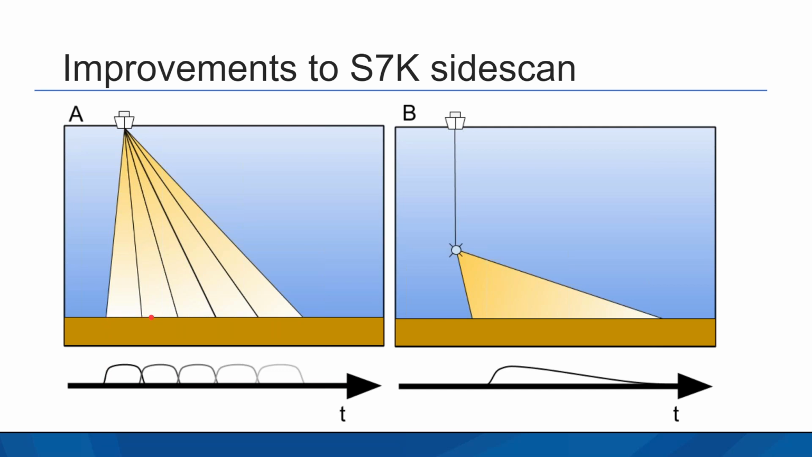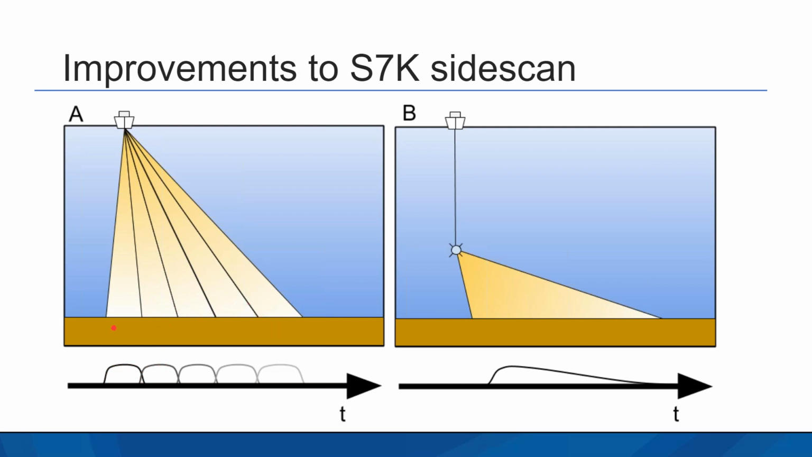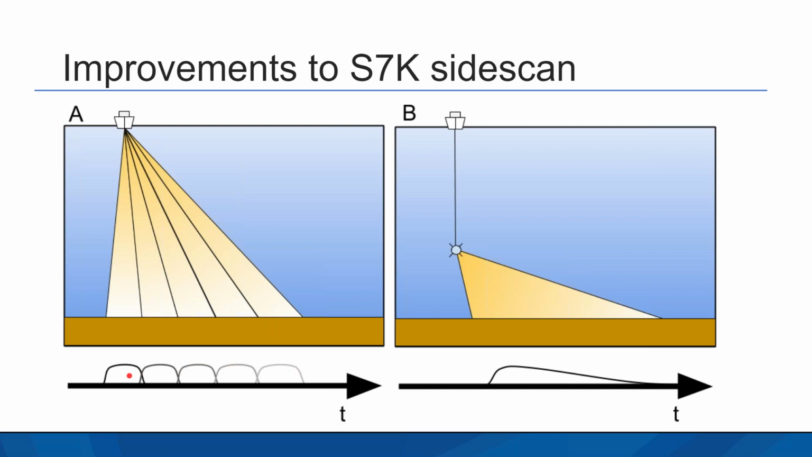It might be very narrow, only 1 degree across or even half a degree. So you get a small spike and drop off, a little spike and drop off, through each one of the beams. And we piece those beams together into a single pseudo side scan image. That is both the blessing and the curse of multi-beam imagery.